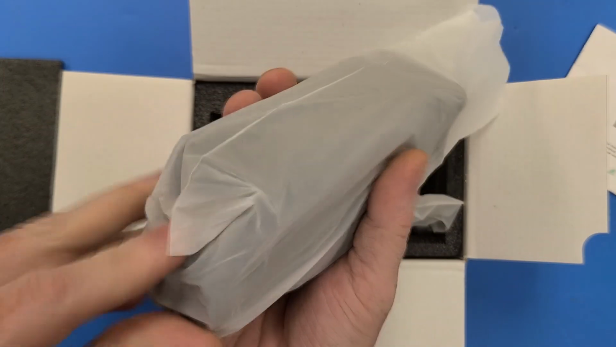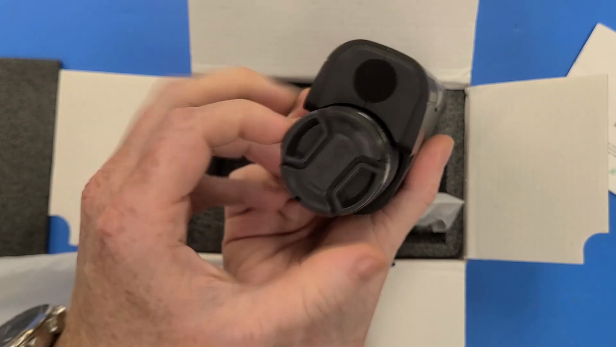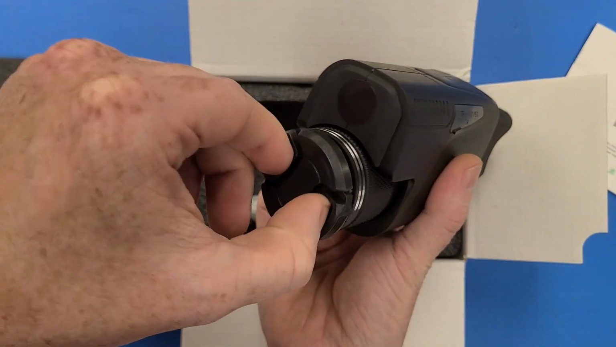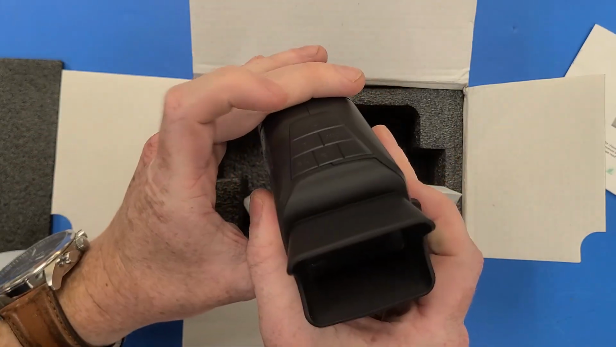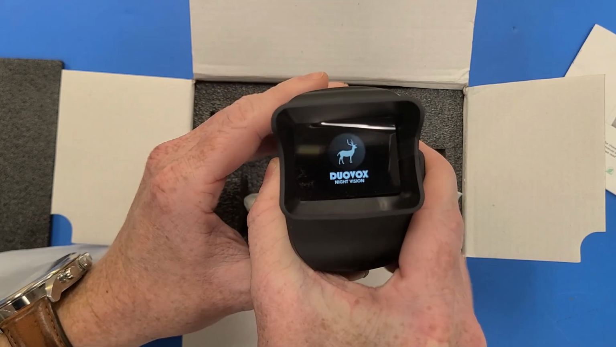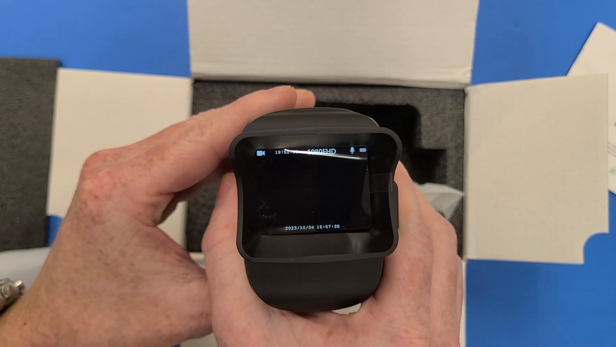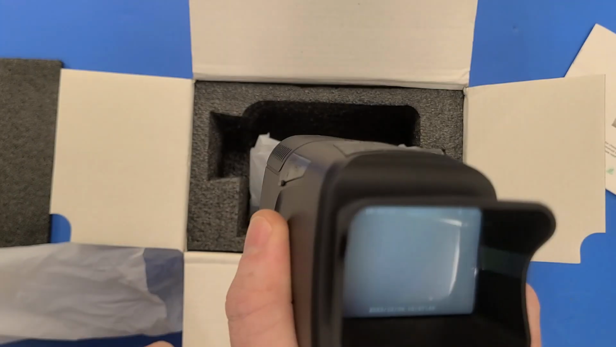And here's the actual unit itself, which, to be honest, ain't that bad. Comes with a lens cap, as one would expect. There's a little protector over the IR floodlight that you have to take off at some point. And it does have this nice little window on the back, so you can actually review the footage from the device. It's a clear little window. It's not bad in terms of resolution. If I take this off, you're not going to see much.